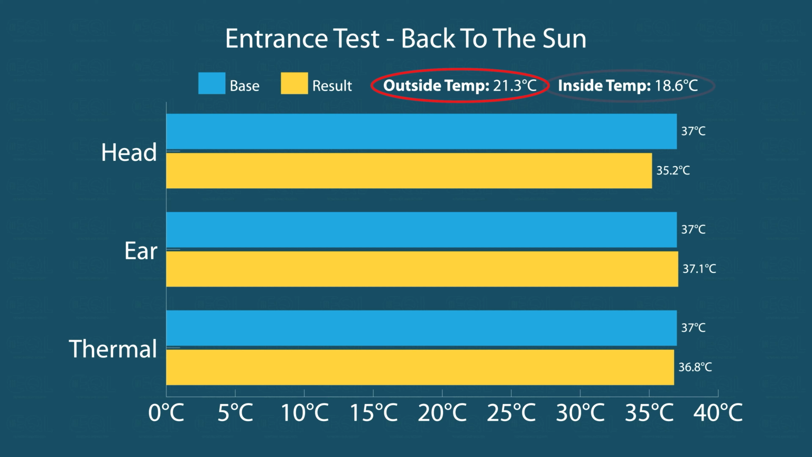So here's some results. Back to the sun, the outside temperature was 21.3 degrees and the inside temp was 18.6. When we measured our forehead, we had a reading of 35.2. When we measured our ear, it was 37.1, and then the thermal camera measured 36.8. So when comparing it to the ear, there's only a difference of 0.3 degrees, which is not bad.